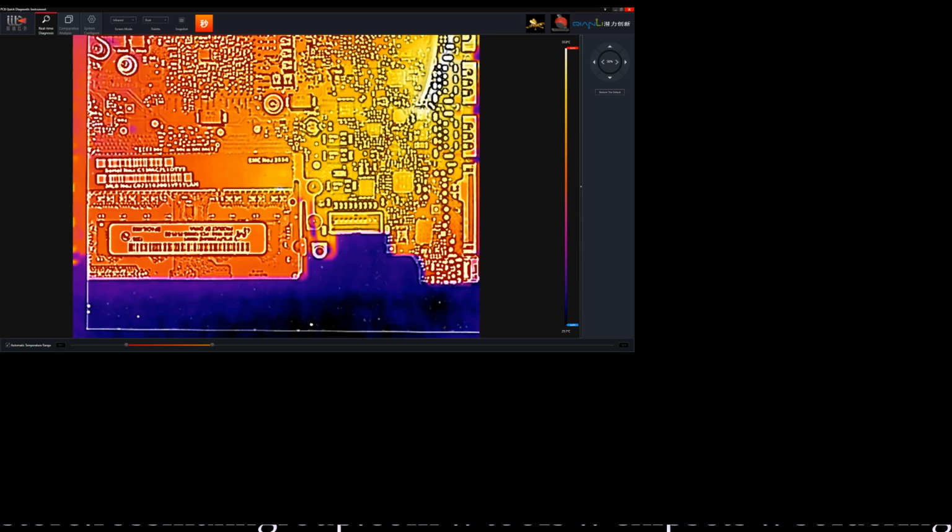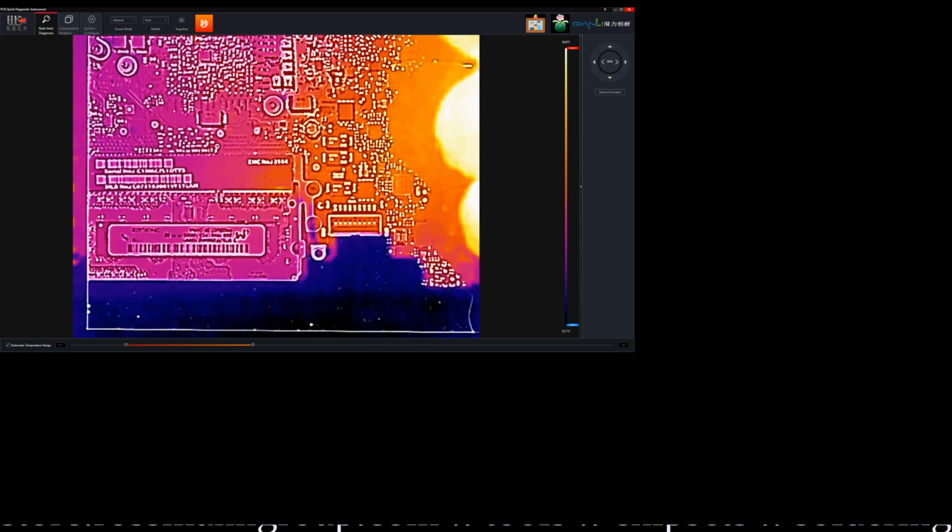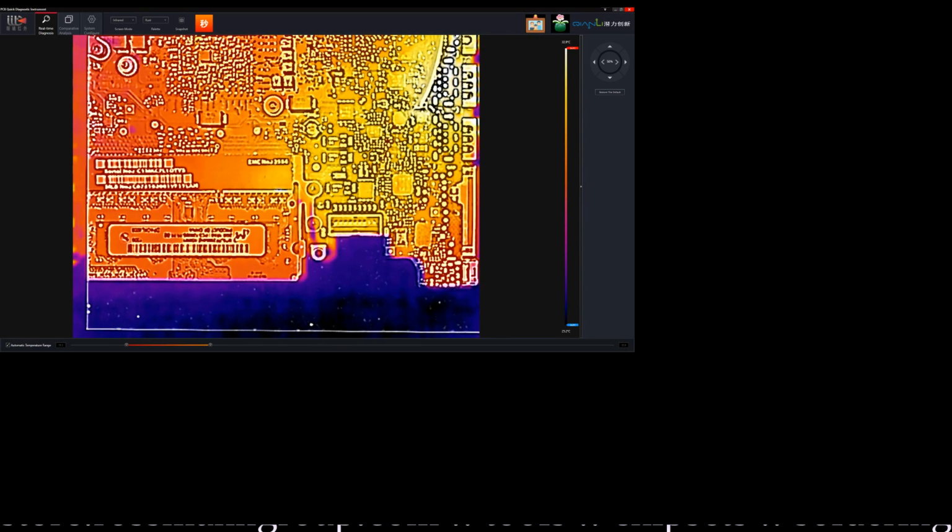All right, so output. Now we're going to start with 1.5 volts, and it seems like it's putting out absolutely nothing. All right, so we're going to up voltage. And wait a second, it's not outputting anything because I haven't plugged it into the power supply. That was dumb. All right, we're going to lower the voltage back to 1.5. Okay, 1.5 volts, 2.8 amps.